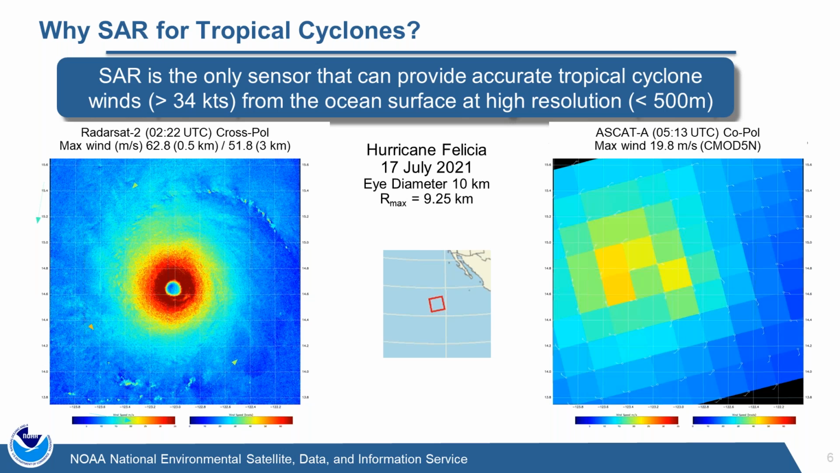This is Hurricane Felicia from just about a week ago. We can see on the right the ASCAT-A scatterometer results in copole, so it was vertical transmit, vertical receive. And so you can see the vague outlines of the storm there. It only returned a maximum wind speed of roughly 20 meters per second. This was a very compact storm with an eye diameter of only about 10 kilometers. And so you can see, using the SAR with its high resolution, we were able to resolve the eye very clearly. We were able to see the symmetric winds around the system very clearly.